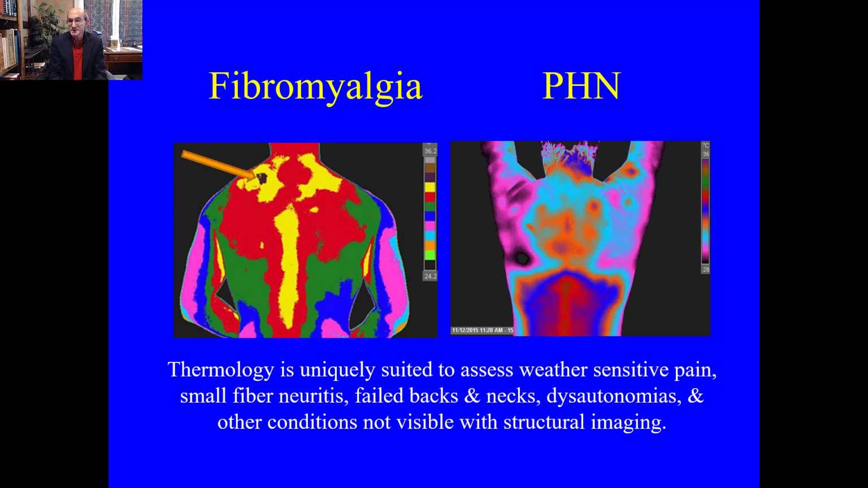Small fiber neuritis, such as a viral infection, for example. Failed necks and backs, people that have had neck and back surgery that failed and continues to cause pain. Dysautonomia, as we've talked about. Fibromyalgia would be one, thoracic outlet syndrome would be one, cluster headaches are also a dysautonomia, and other conditions that are simply not going to be visible with structural imaging.